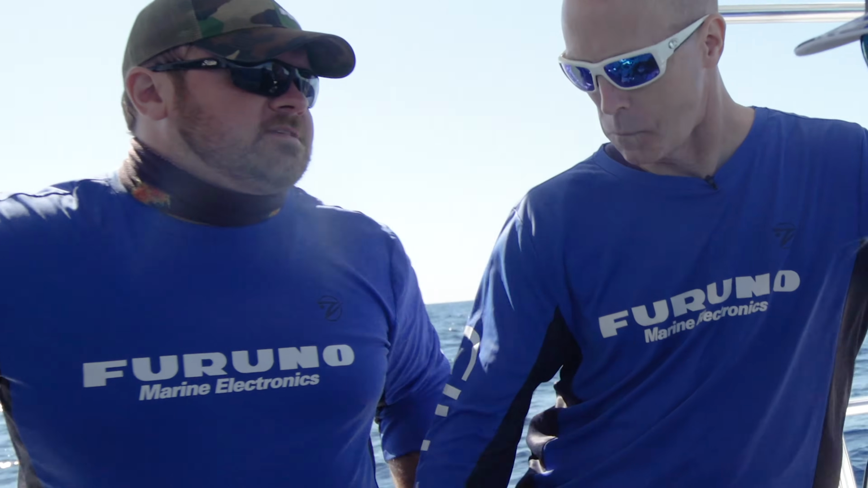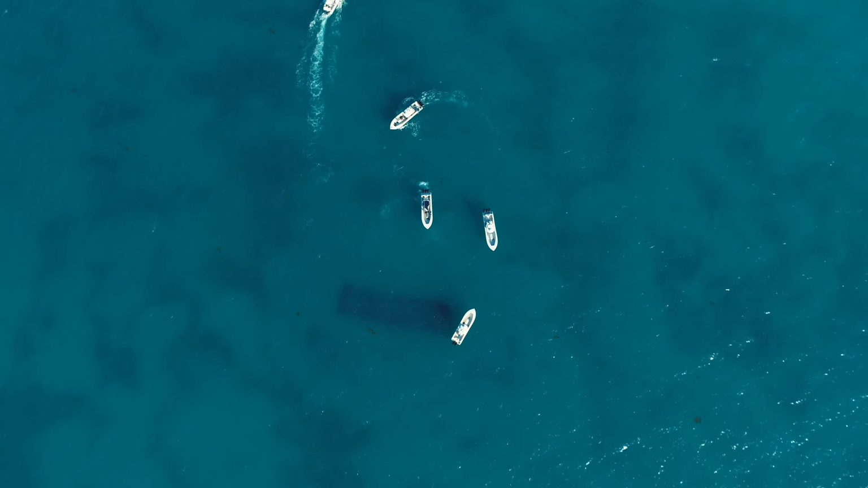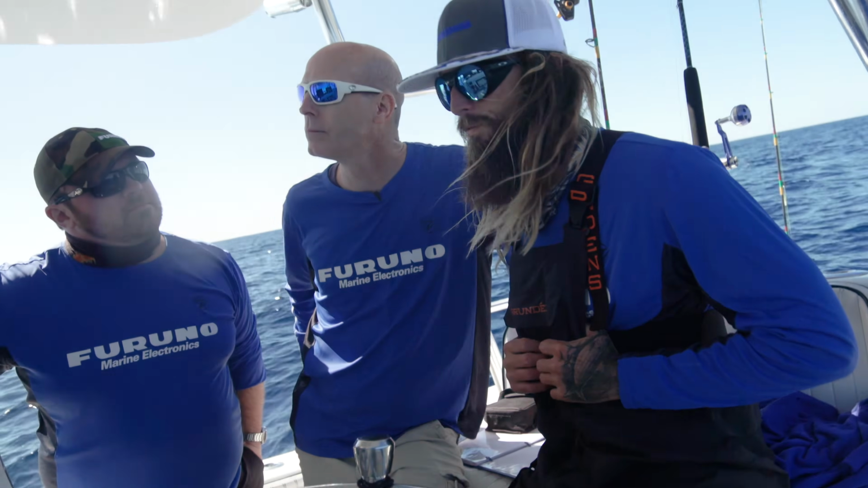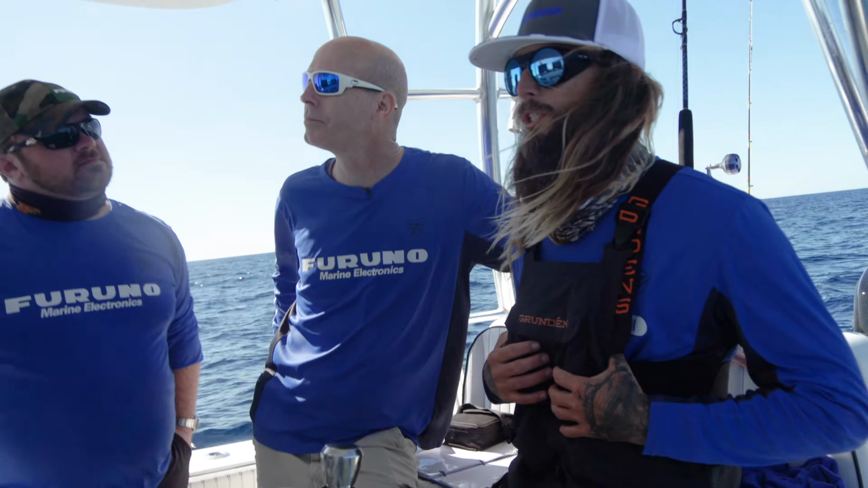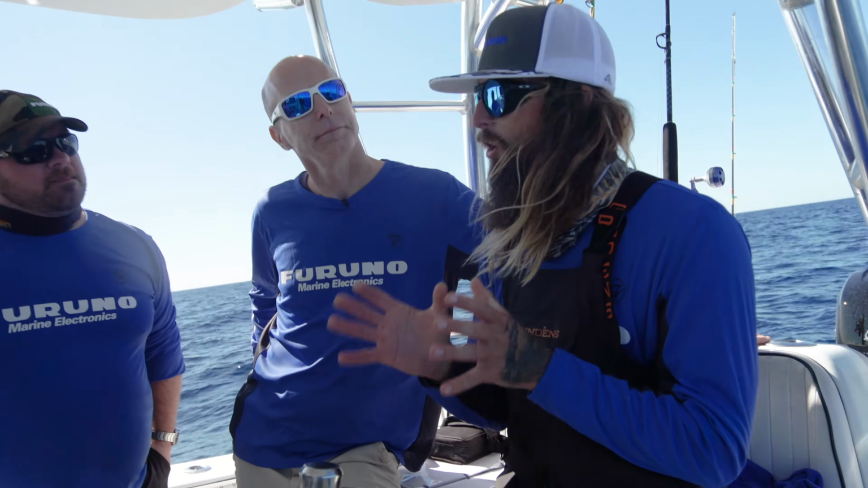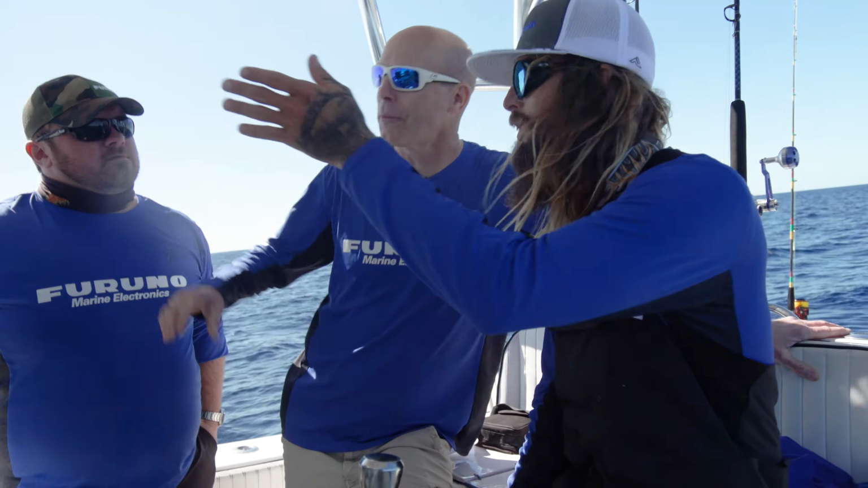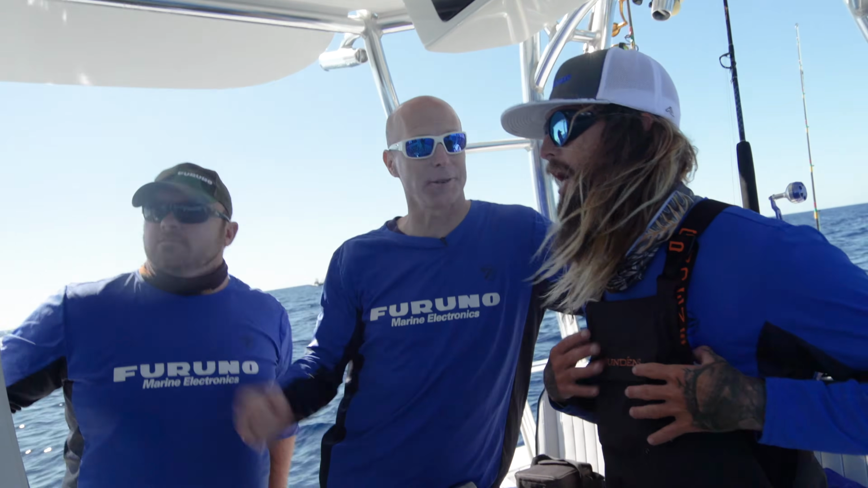And also with side scan sonar, knowing where the wreck is on, either port or starboard side of the boat is going to help out a lot too. 100%. Because sometimes some of these fish, even though you got the wreck there, the fish aren't always around the entire wreck. It might be on just one side of that wreck. Right. So I think we're kind of seeing that right now, that everything's on the port side.